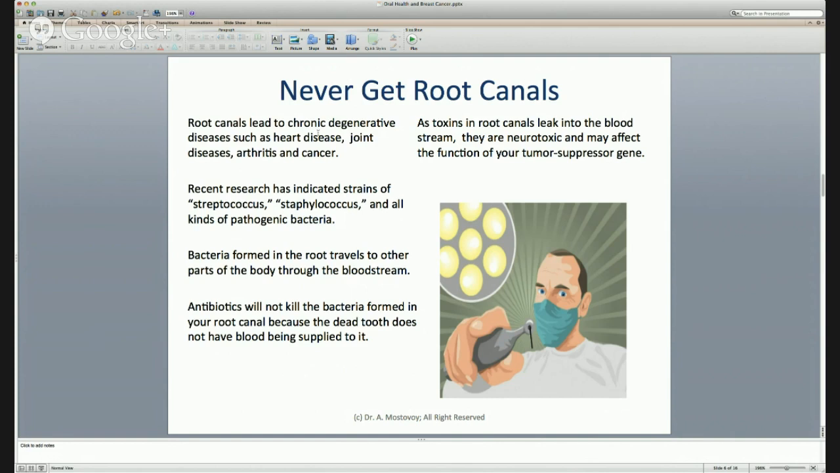And finally, one thing that I need you to consider is that toxins in your root canals actually leak into your system and are neurotoxic. And being neurotoxic, they may be affecting the tumor suppressor gene, a very important gene that the immune system has to suppress tumors. And of course, if that tumor suppressor gene is turned off, it's kind of open season on you.